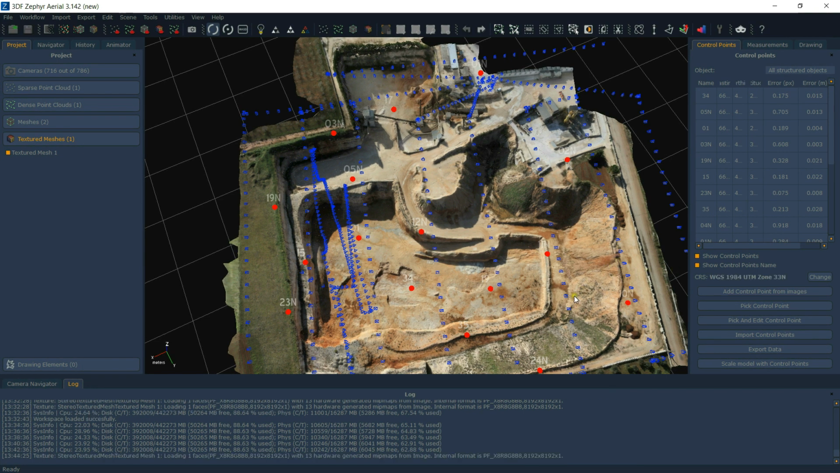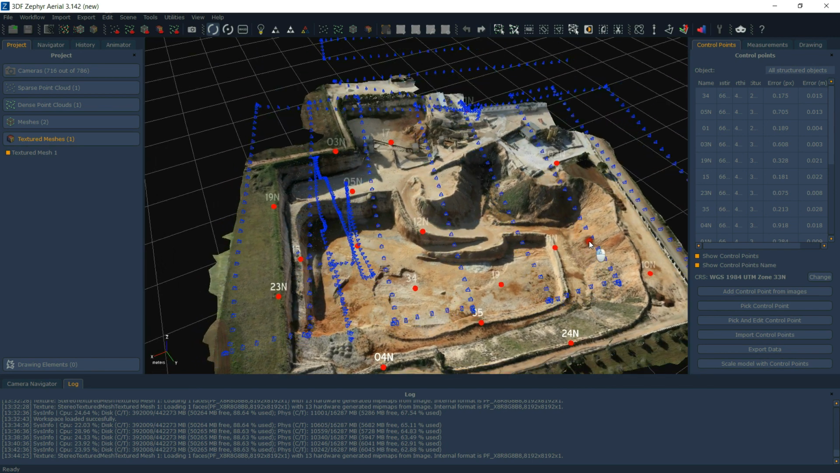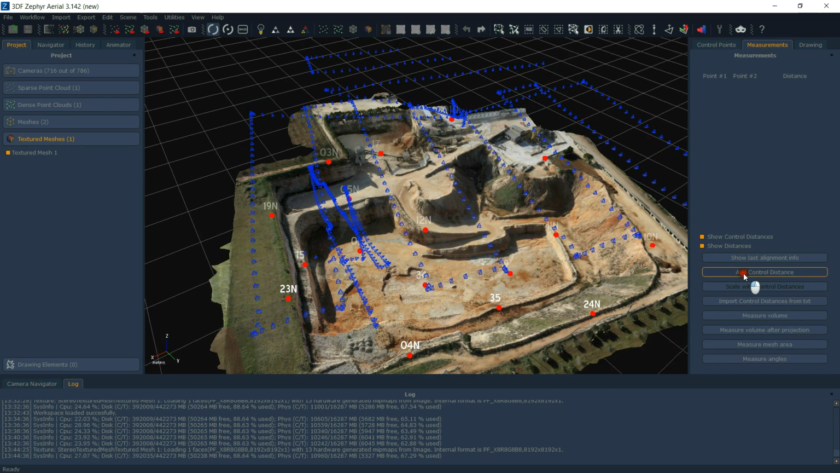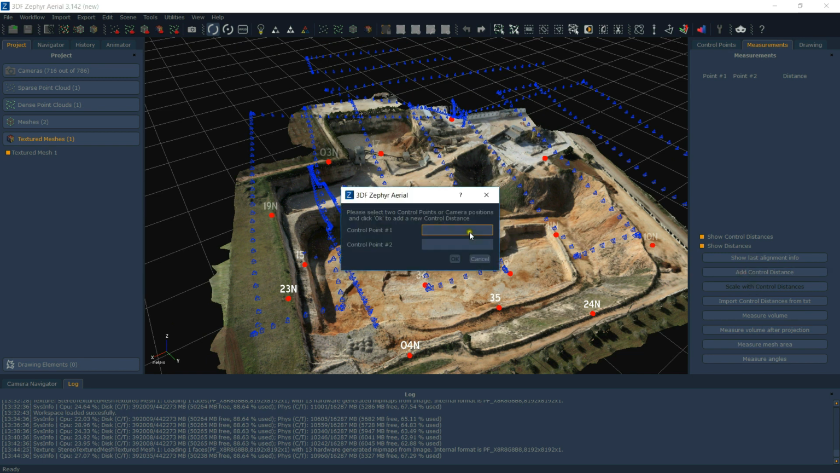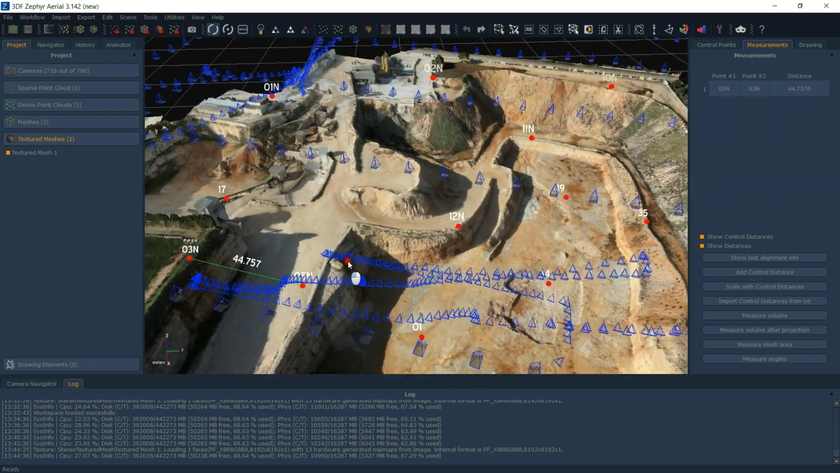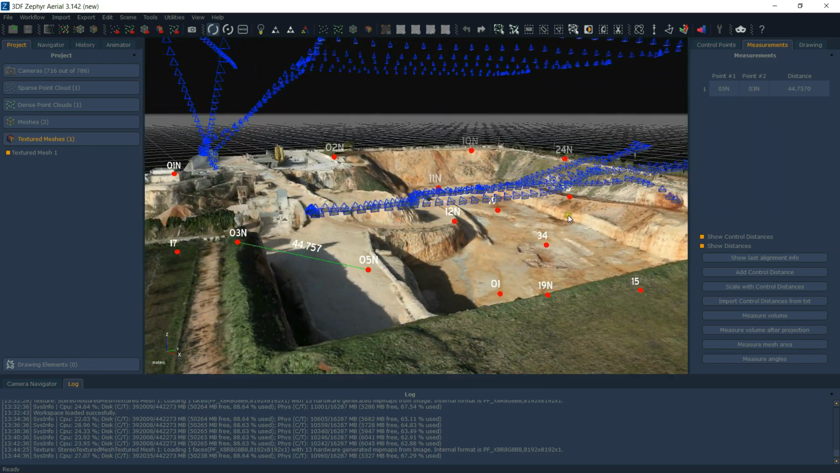Now that I am checking a distance, measurements can be done between camera and camera, camera and control point, or control point and control point, obviously. Everything is now in meters, or square meters for areas, or cubic meters for volumes as well.